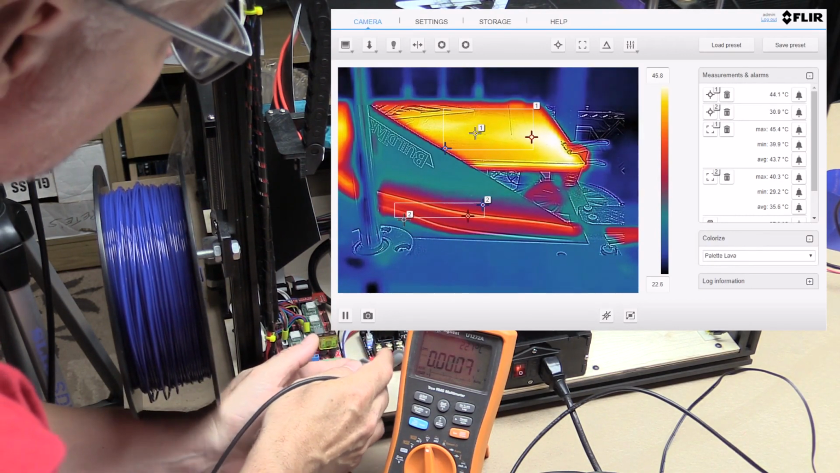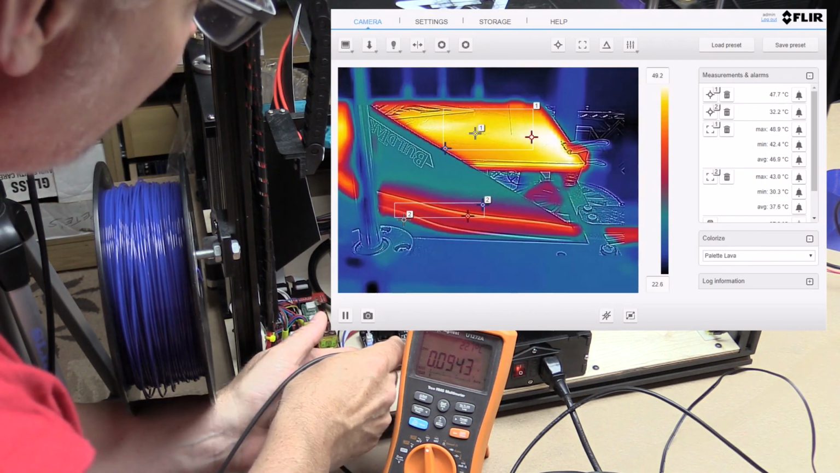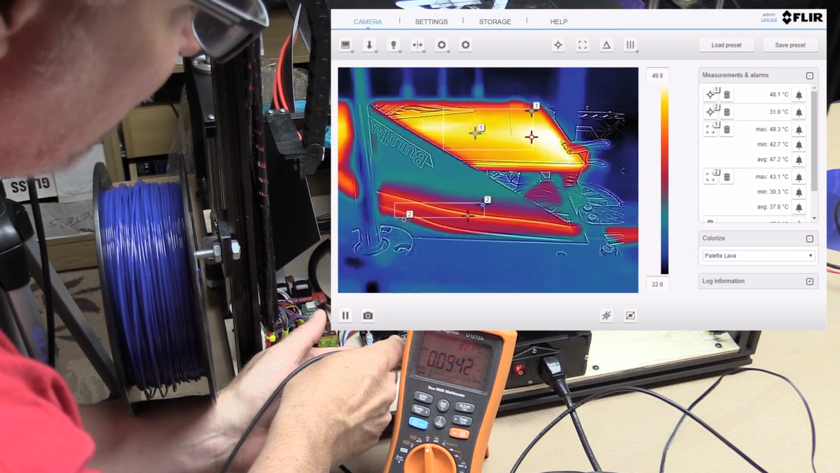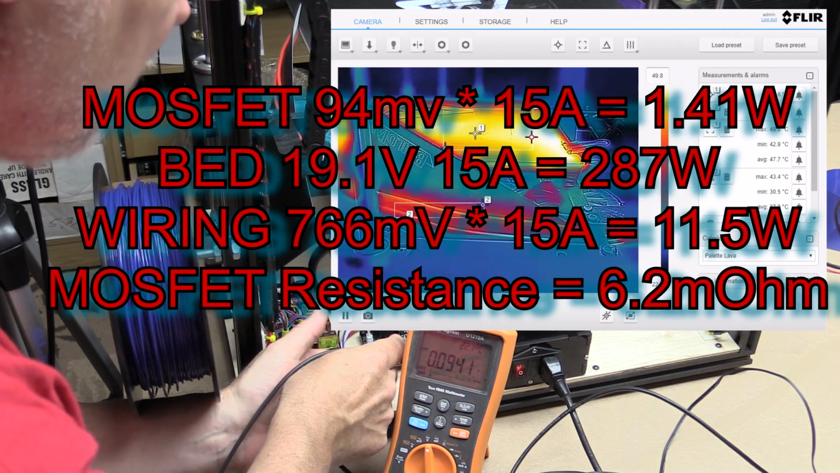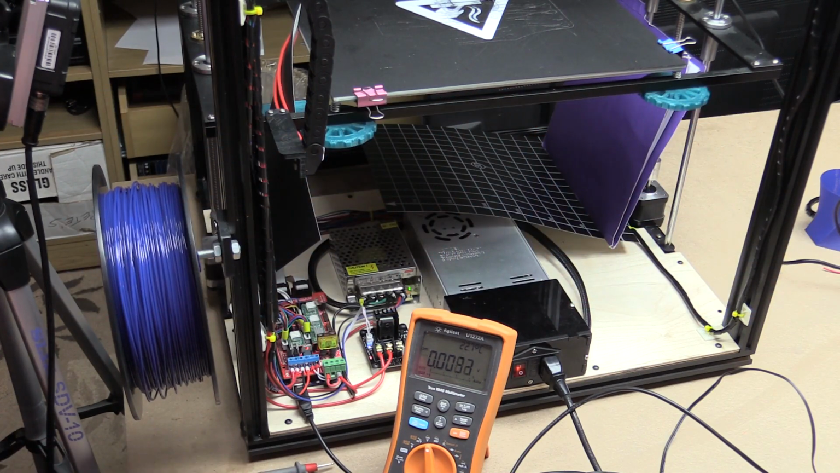And across the MOSFET, if I can just check, the MOSFET's not even getting remotely warm. Nevertheless, it's going to be 15 amps, so almost 100 millivolts at 15 amps, that's about 1.5 watts. Not a lot. Easily handle it. So, let's let that warm up a bit. Let's go look at the thermal imager and see what it's doing.